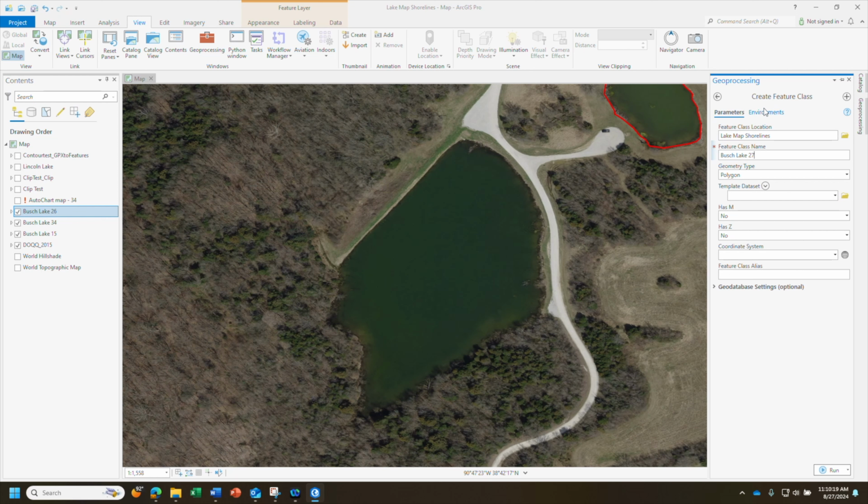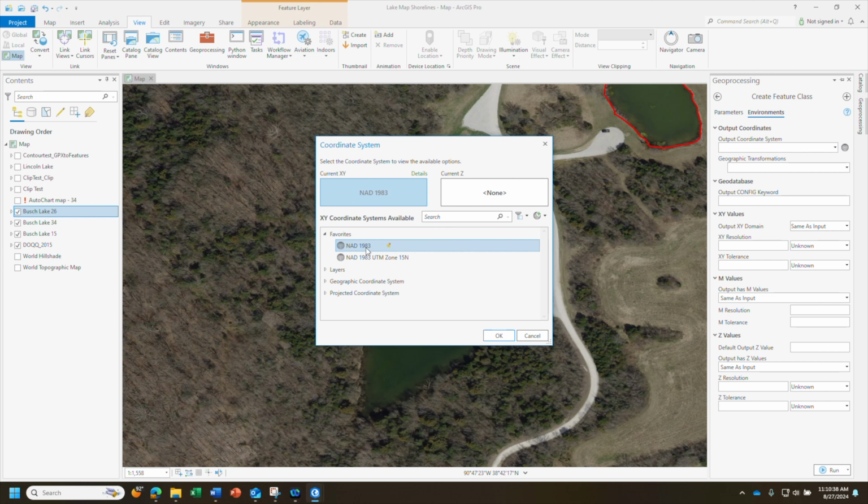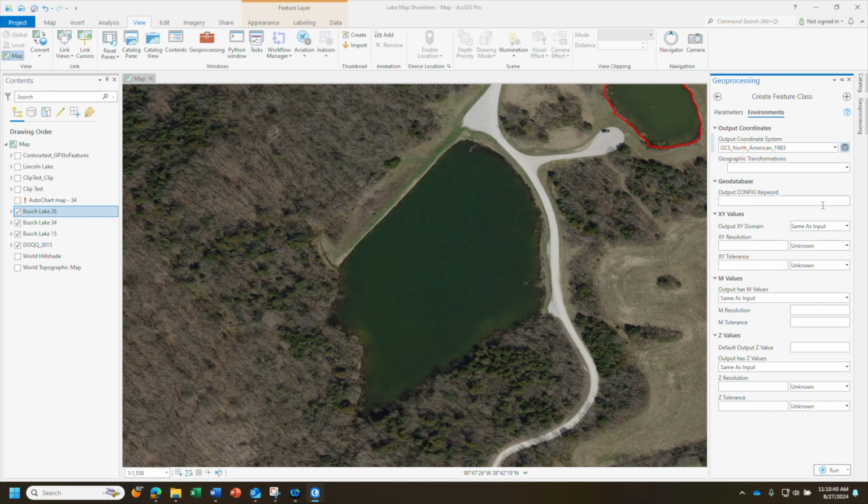Then you need to go to the environments tab, and it's important that you change the output coordinate system to a very specific one. You have to use NAD 1983. That's the only one. If you choose something else, it will not work. So it has to be NAD 1983. Click OK, and then you can click Run.